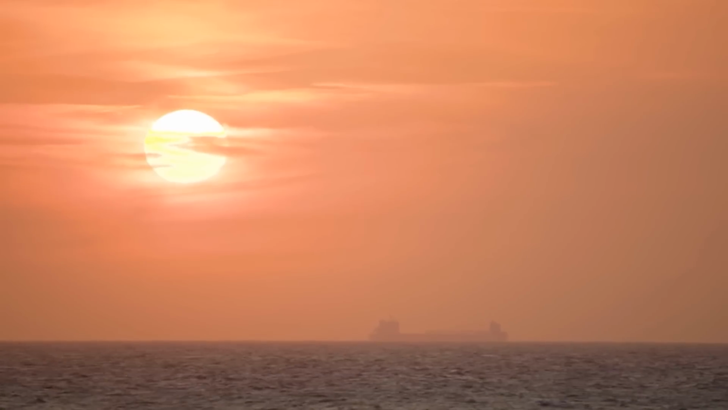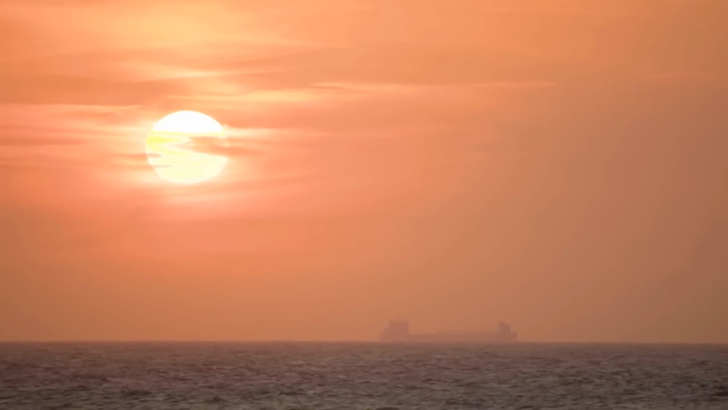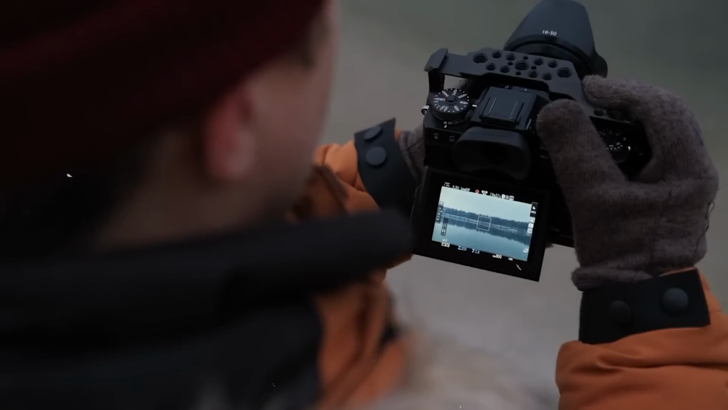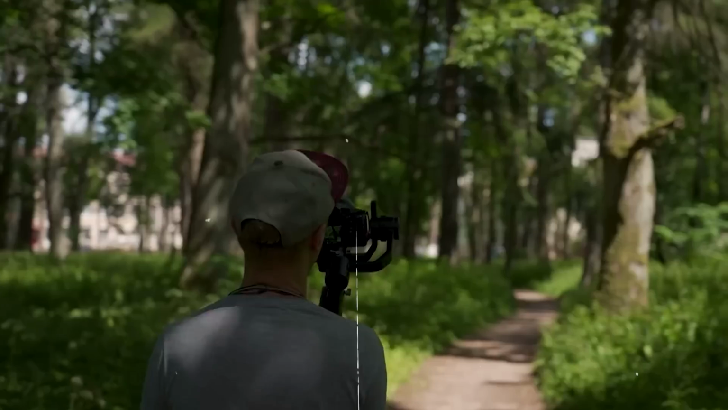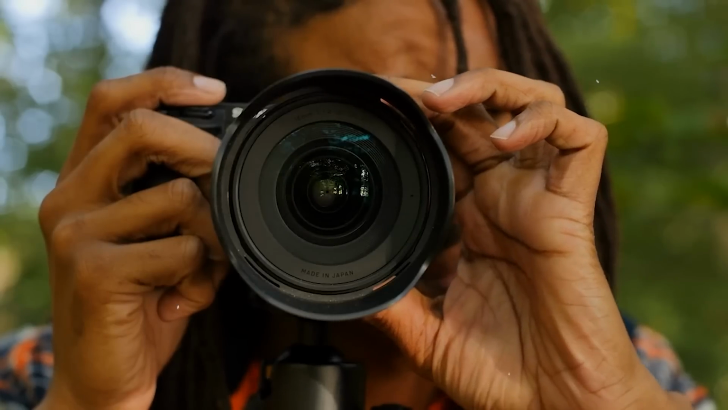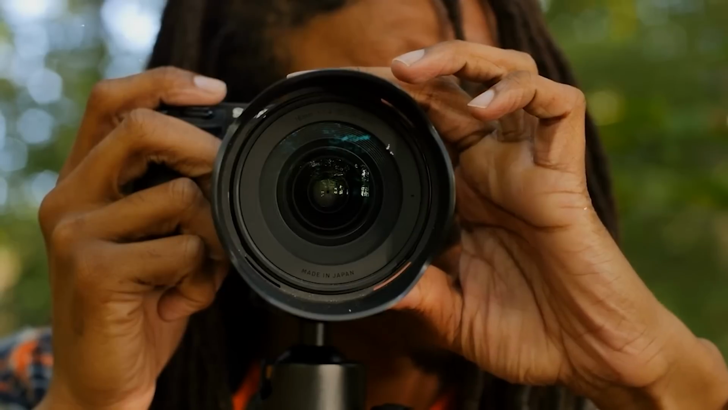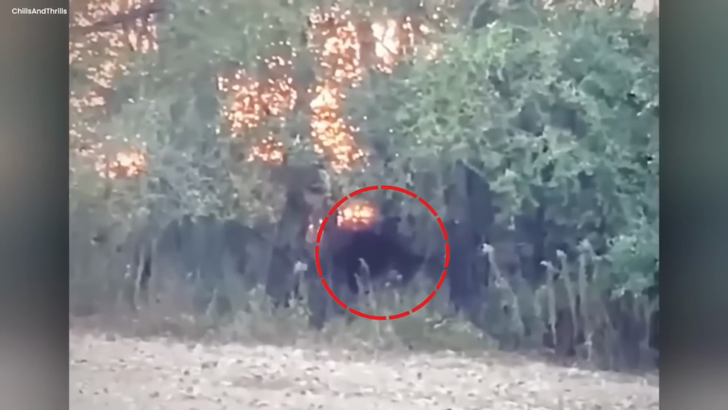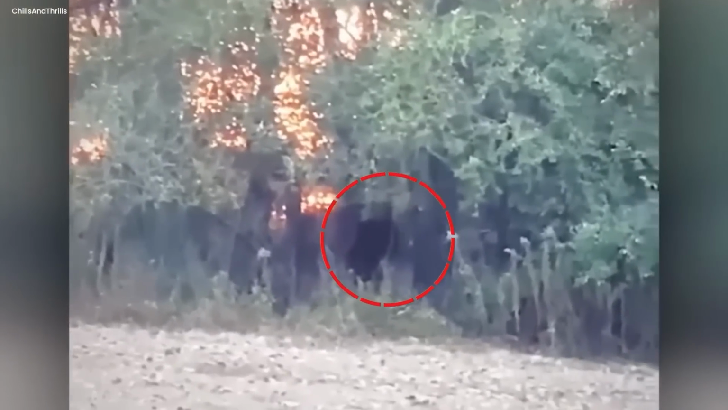As the sun's final rays painted the sky in eerie reds, a forest lay shrouded in darkness, a spooky place. A courageous cameraman entered this obscurity, hunting for secrets only the bravest would pursue. The wind whispered unsettling stories as the camera's lens focused, turning the world into a nightmare. An eerie figure appeared from the darkness, resembling the legendary Bigfoot.